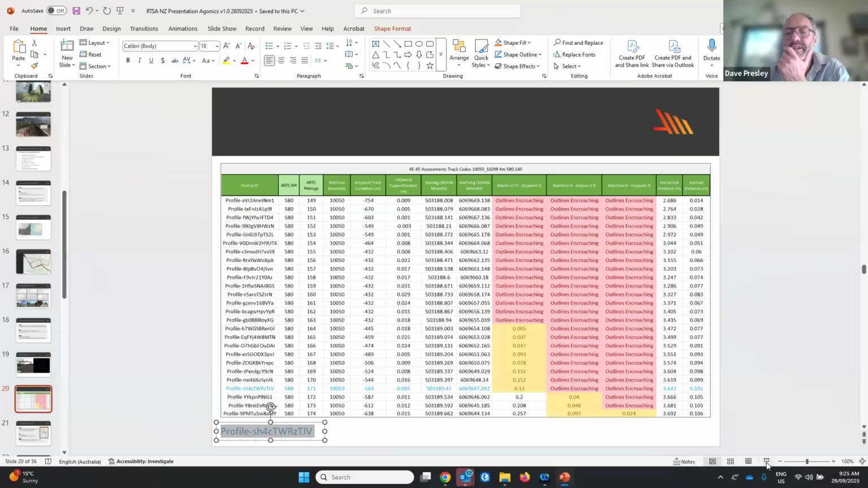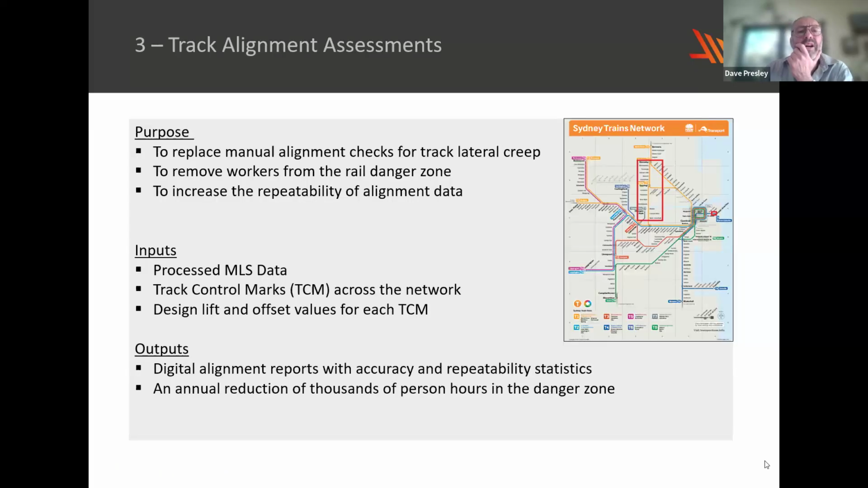Go back to my slide deck now. Another application is to continuously monitor the track location in relation to known survey marks. Sydney Trains is a good example of this application of MLS data.